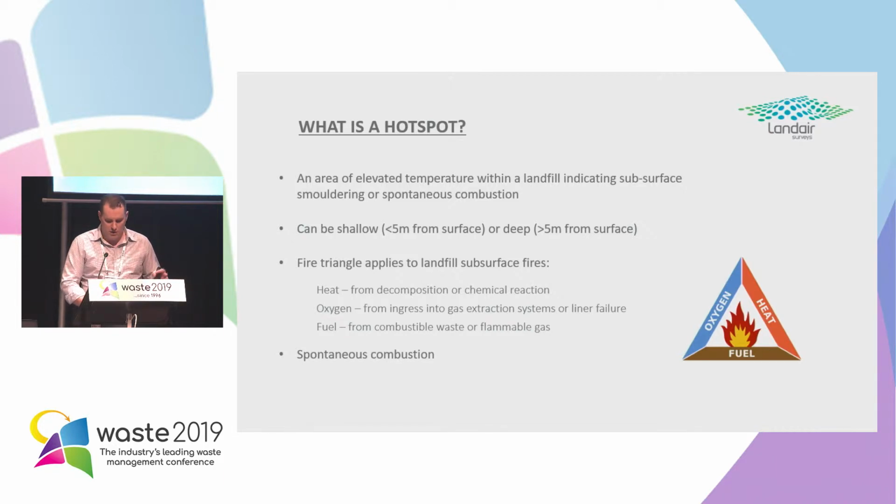Of course, shallow hotspots and immediately subsurface fires are the easiest ones to remedy. It's just a simple case of taking off a couple of lifts of waste and fixing it up. But it's the deep-seated ones that take a significant amount of excavation to get down to and try to remedy.